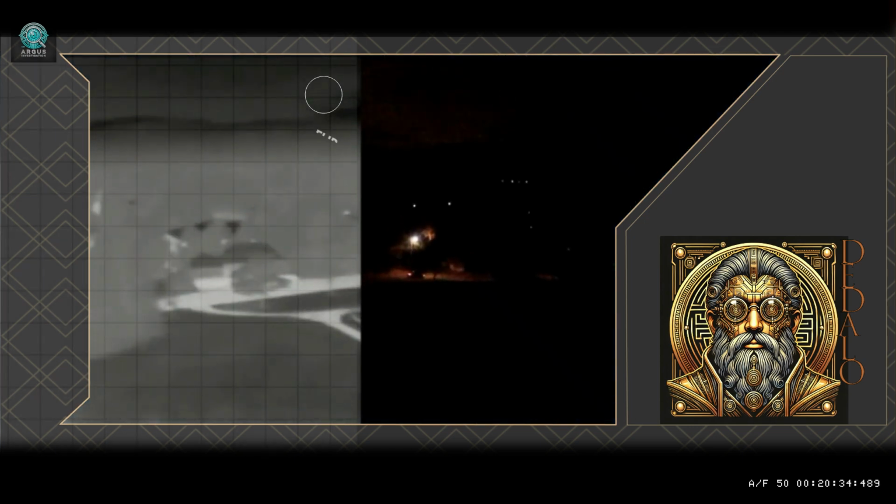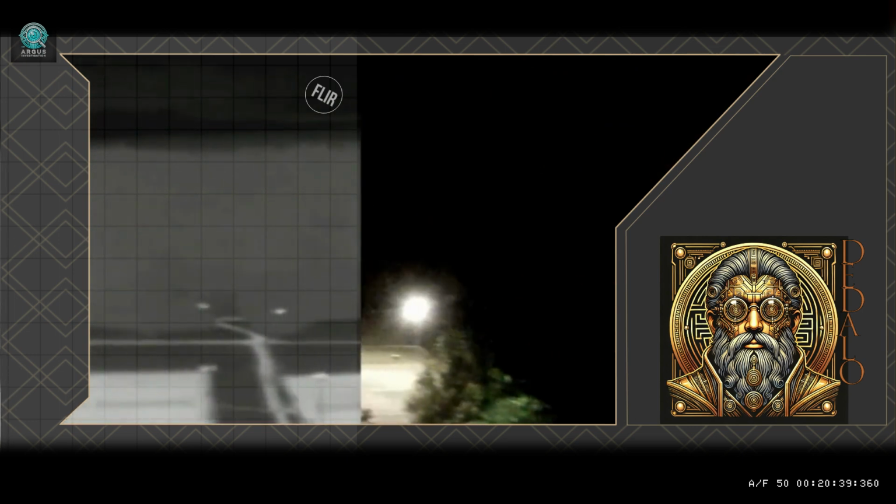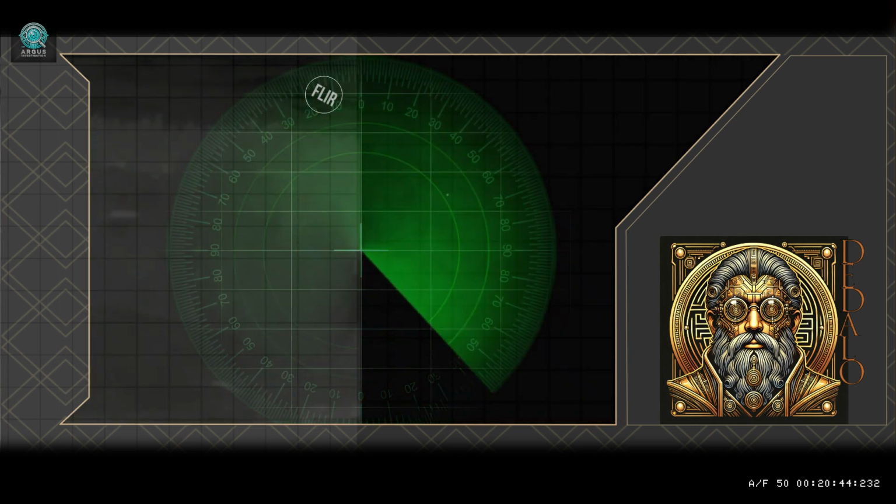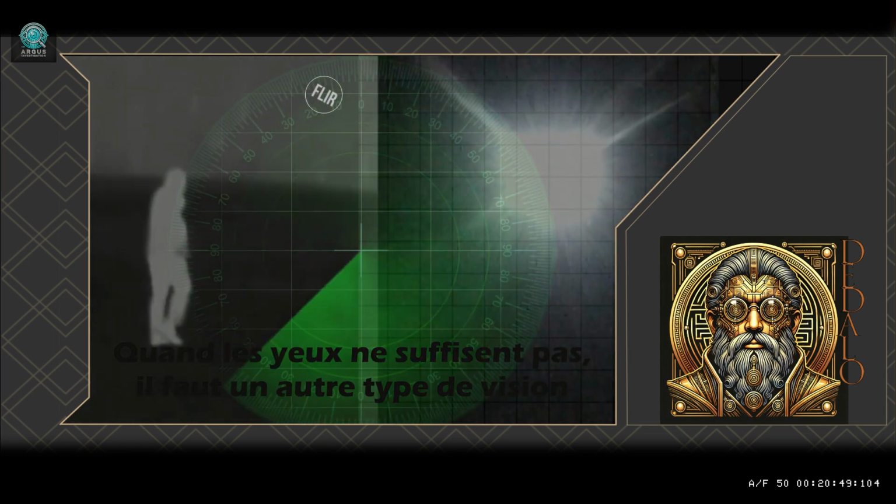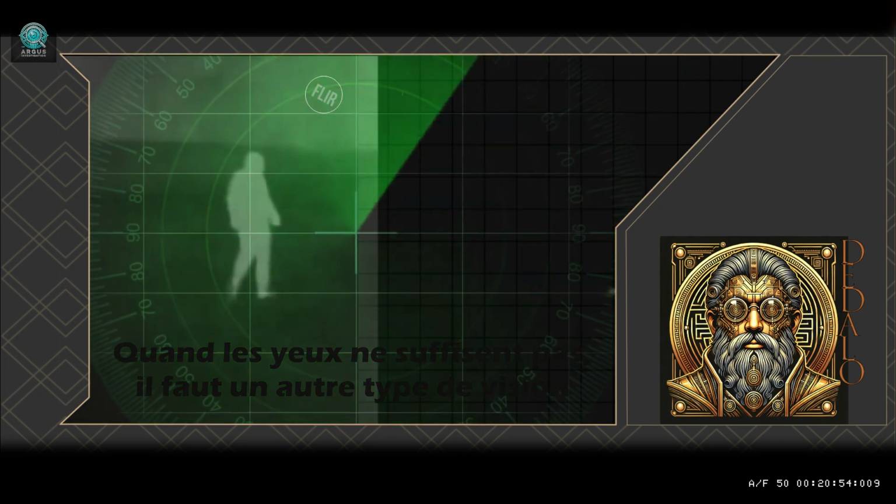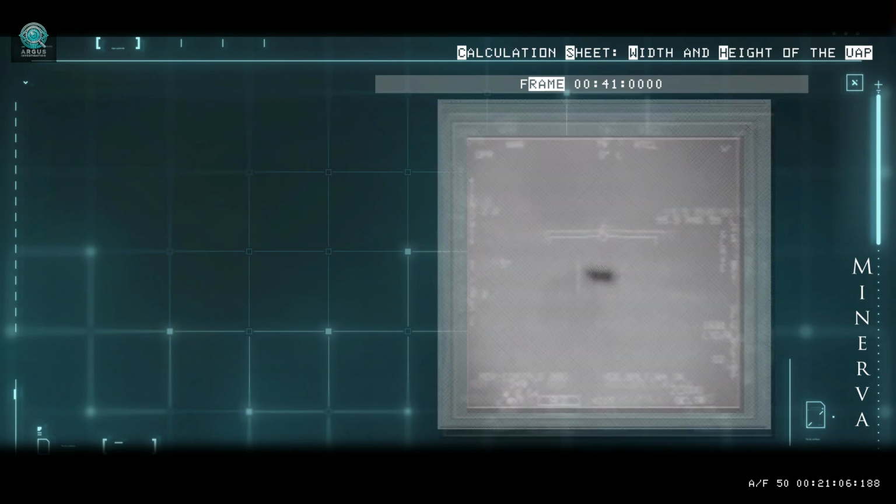The FLIR is not a radar, but an infrared sensor. It detects heat, not reflections. It can lock onto targets that are invisible to radar even in the dark. Radar sees metal. FLIR sees energy. The sensor does not show matter. It shows its thermal imprint. We are not observing an aircraft. We are observing the heat it emits.